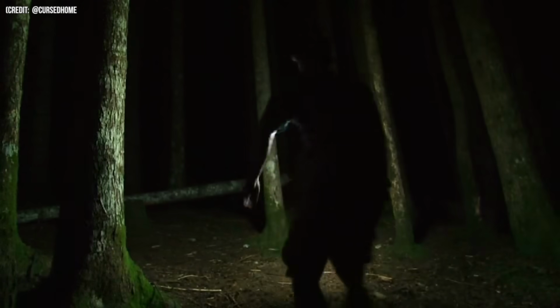Number 16. Recorded deep within the Appalachian Mountains by a trail camera, this video is enough to give anyone the creeps. Some call it the monster of the mountains, while others said that it could be an animal with a disease. But no matter what it was, if someone were to encounter such a thing in the middle of the night in the woods, I'm sure they would be hella freaked out.